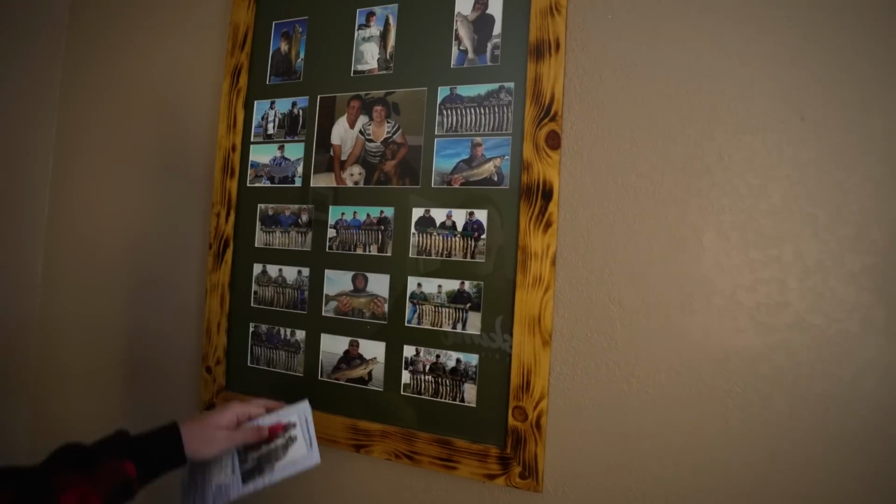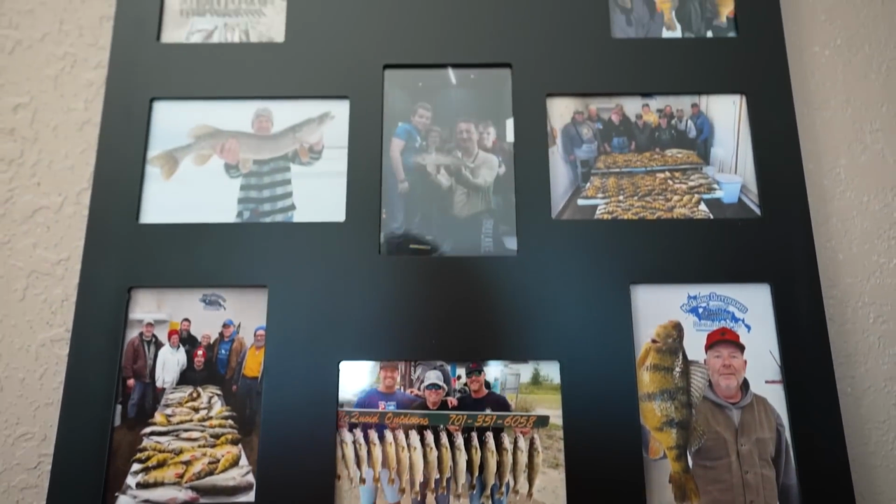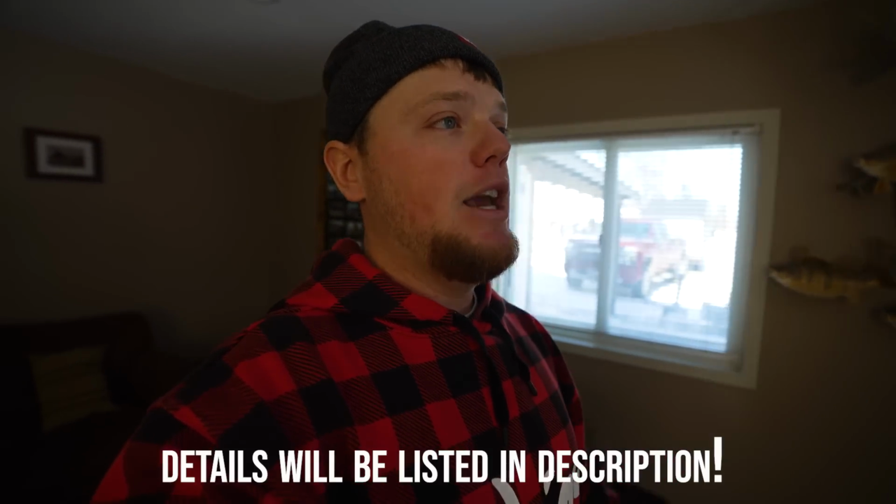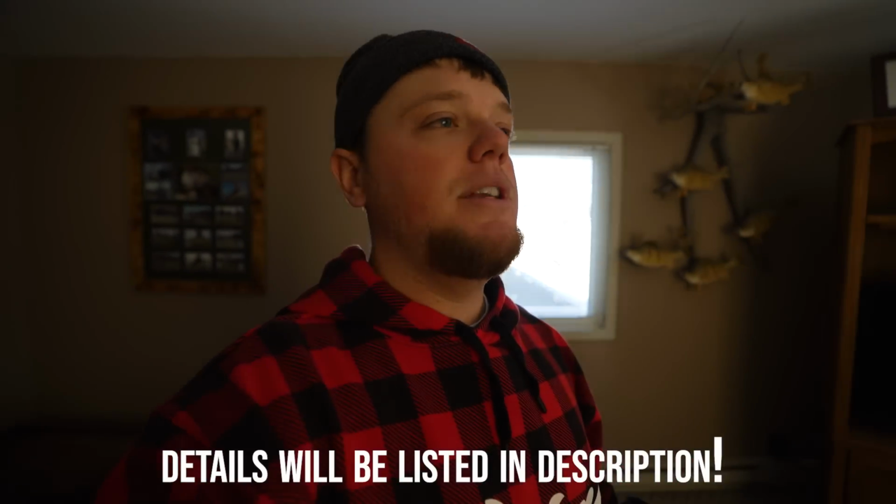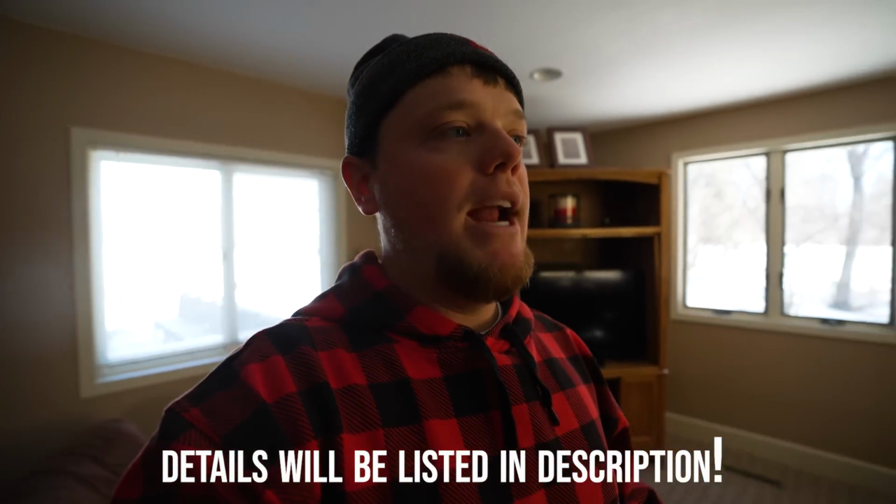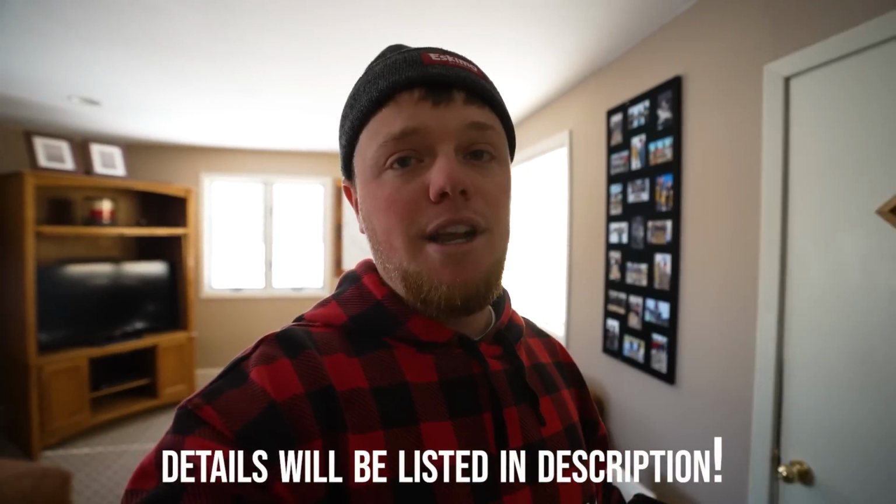As you can tell by some of the photos that they have up in the living room here, they have a ton of success out here chasing after perch, walleye, and even some really giant pike. Whether you're looking to do it in the open water season or the ice season, Aaron's gonna get you on some fish. So big shout out to Aaron McQuoid again. Huge thanks to him for giving us some housing here for the week just to come out here and chase after some of the fish that we're seeing on the wall here.